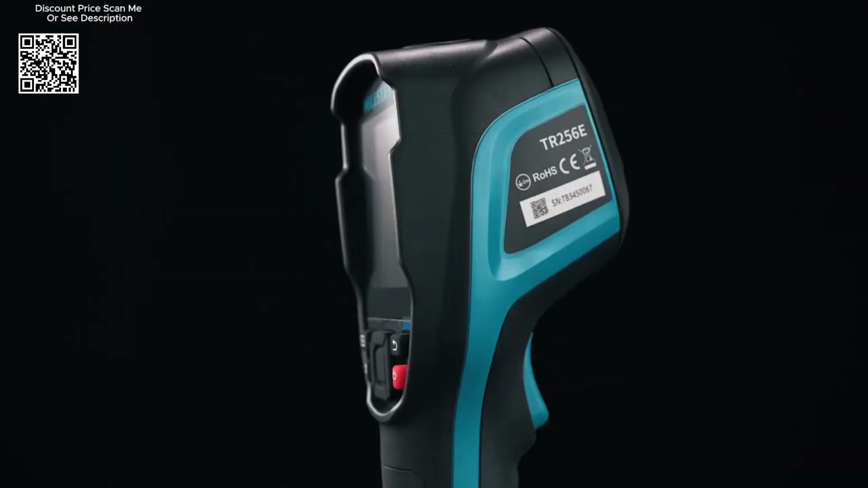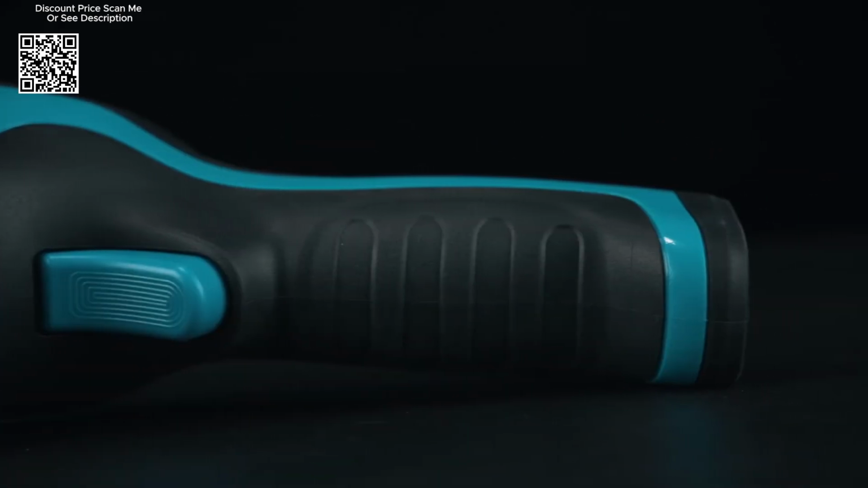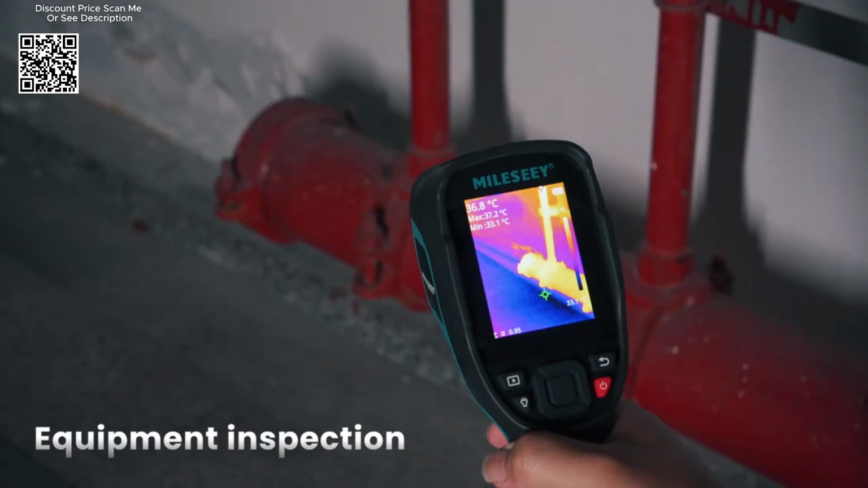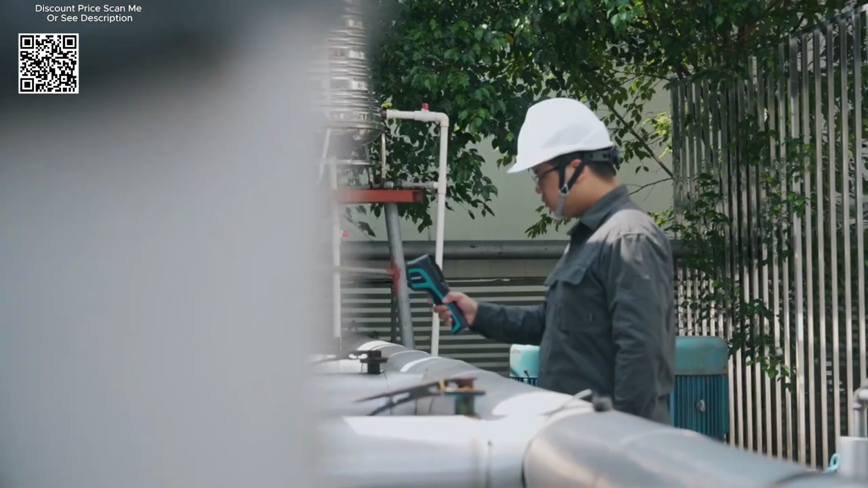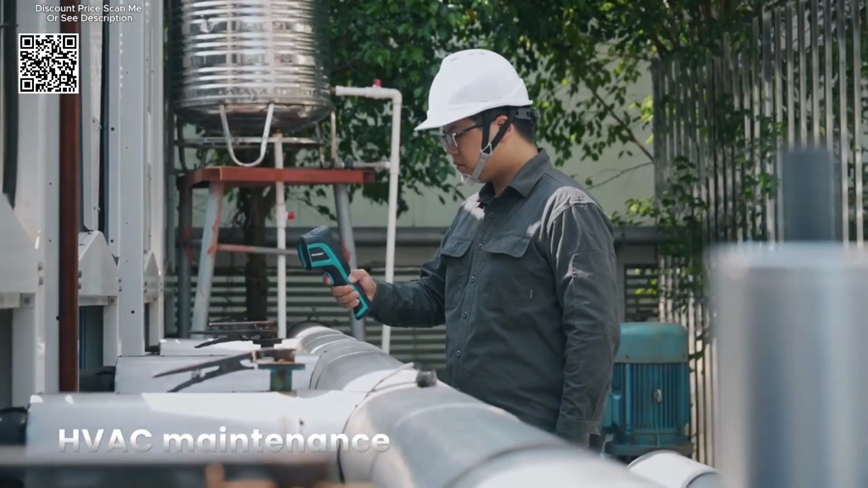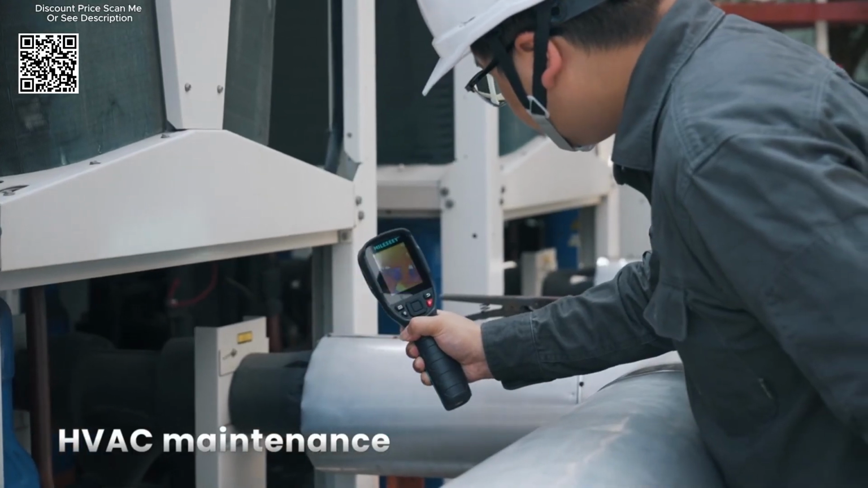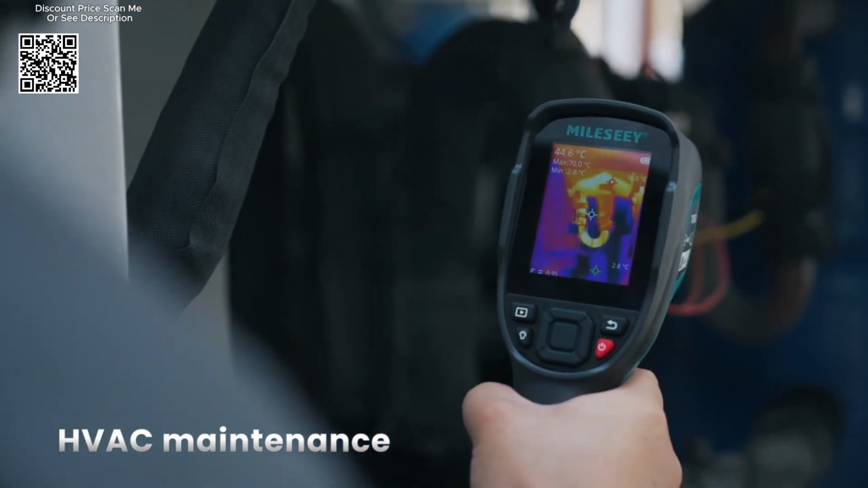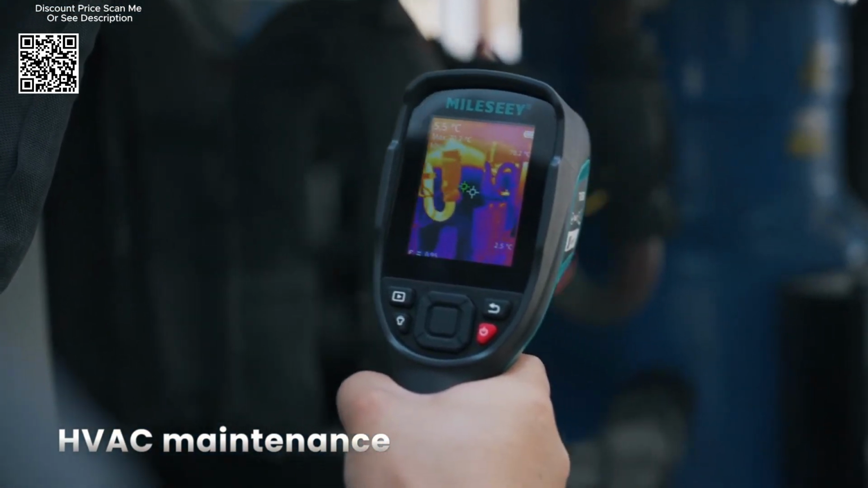The MILESEEY TR256E TR256B features a 256 by 190 high-resolution thermal sensor. This provides incredibly detailed thermal images, allowing you to accurately identify temperature variations and hot spots. The high resolution is particularly beneficial for tasks that require fine detail, such as PCB repair, where pinpointing specific components